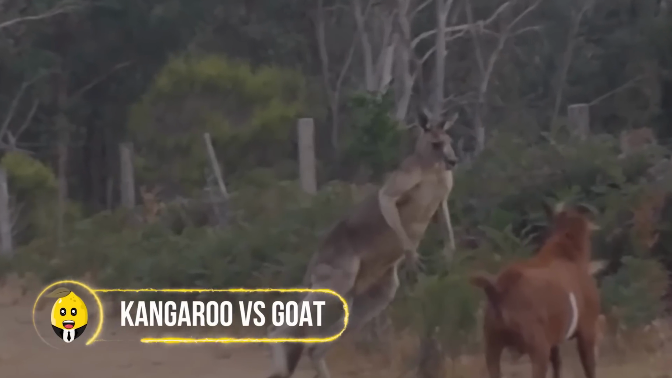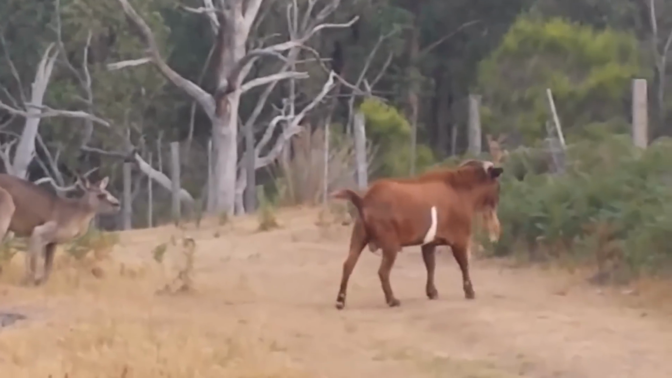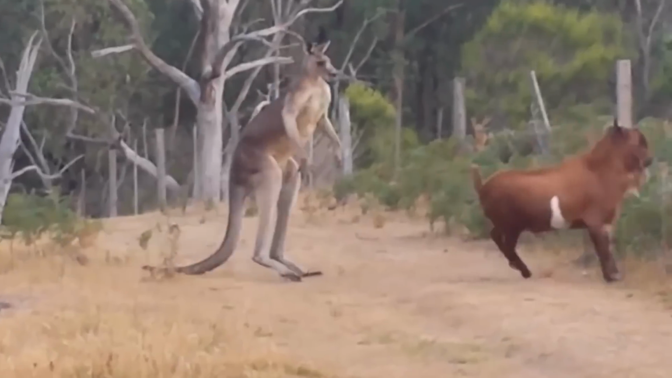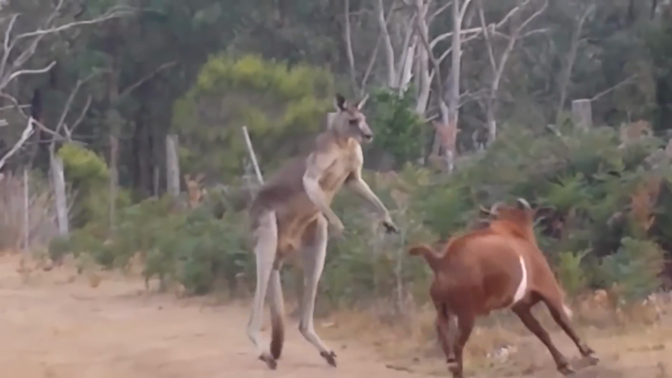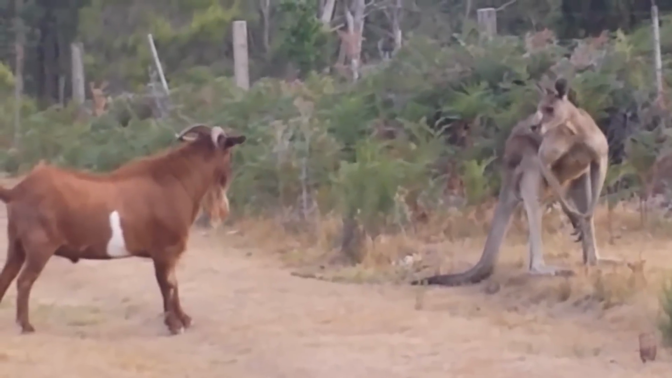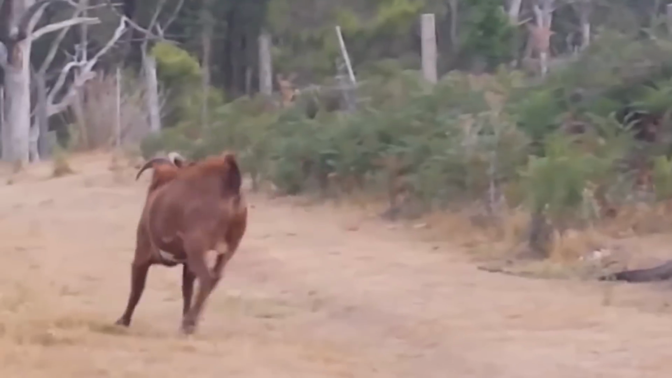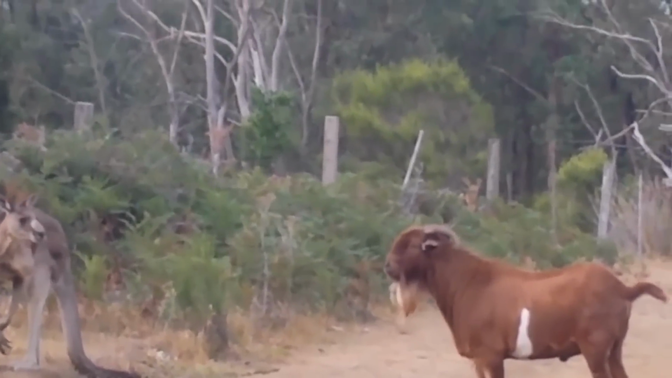Kangaroo versus goat. Now here we have another extraordinary encounter between a goat and kangaroo caught on camera. I could not exactly say what has happened between them, but it looks very serious. Maybe the goat had entered the kangaroo place and just wanted to get rid of the invader. Or maybe the food is the reason for their dispute. Whatever it is, it is making them fight like warriors. The goat looked a bit scared while it was not ready to give up. In fact, none of them wanted to show their weakness.